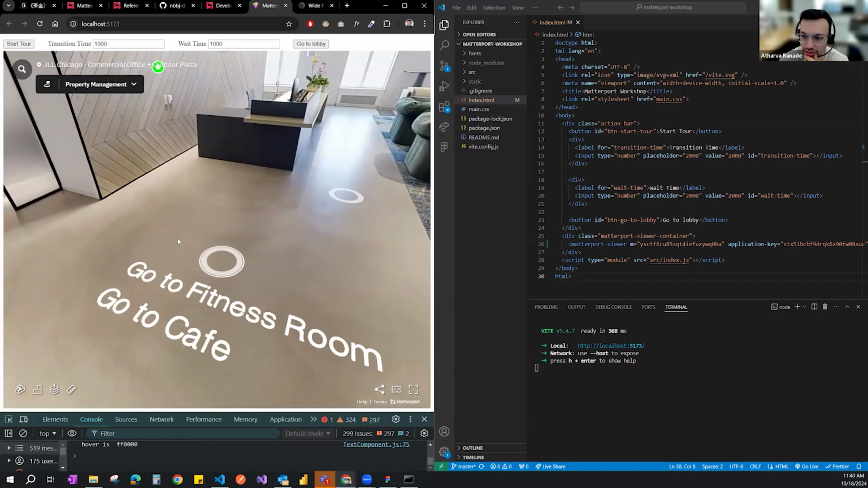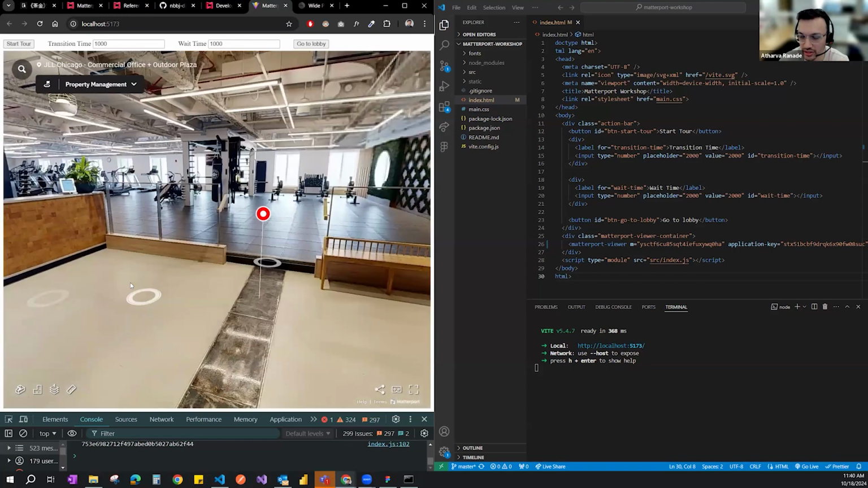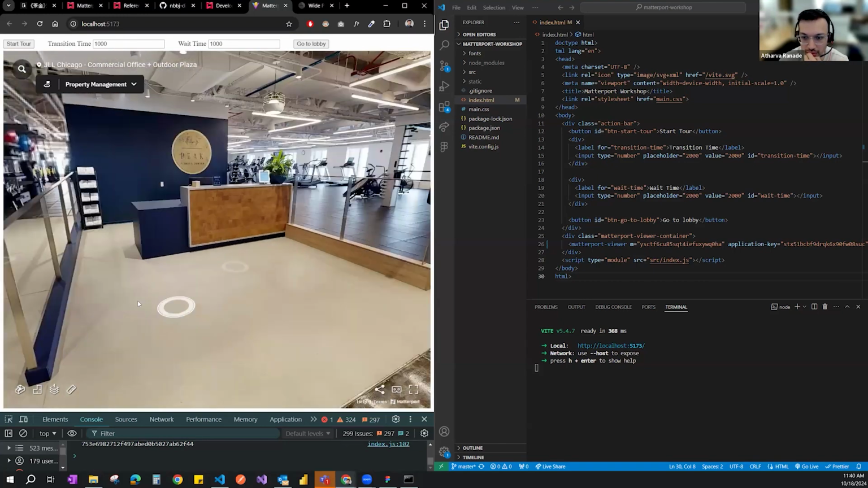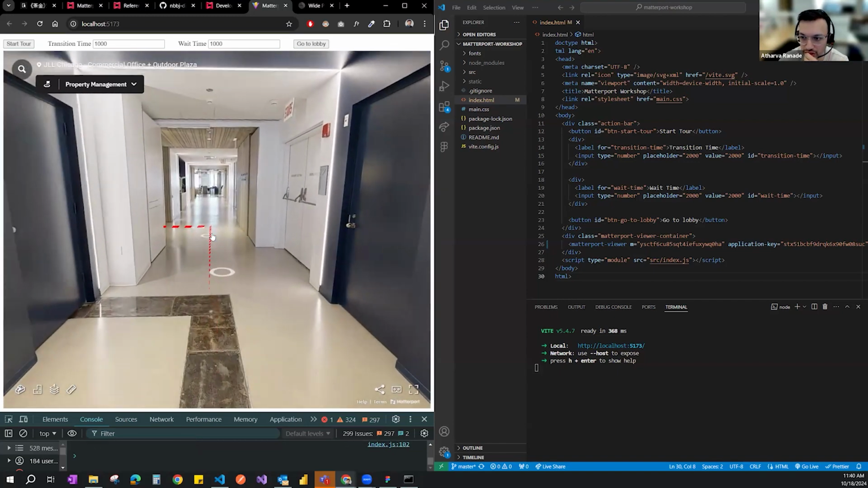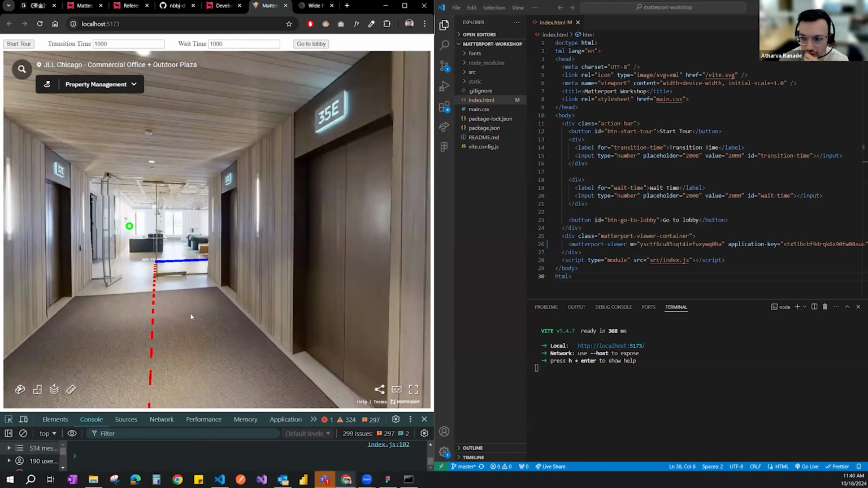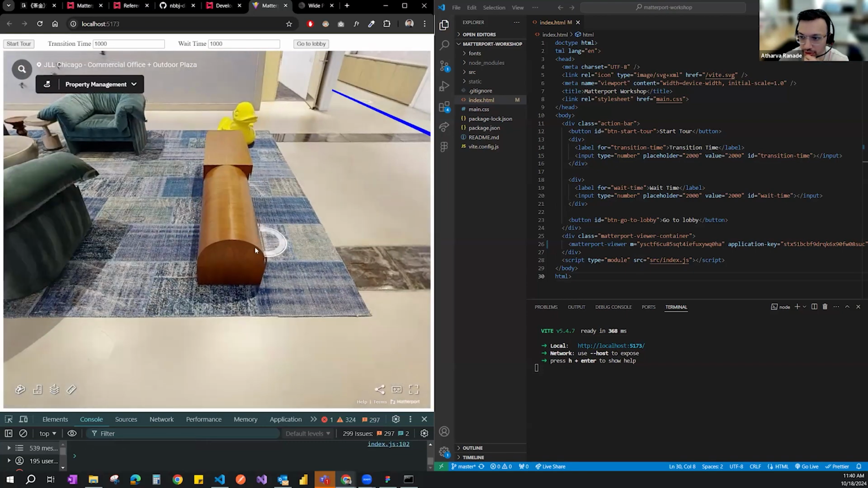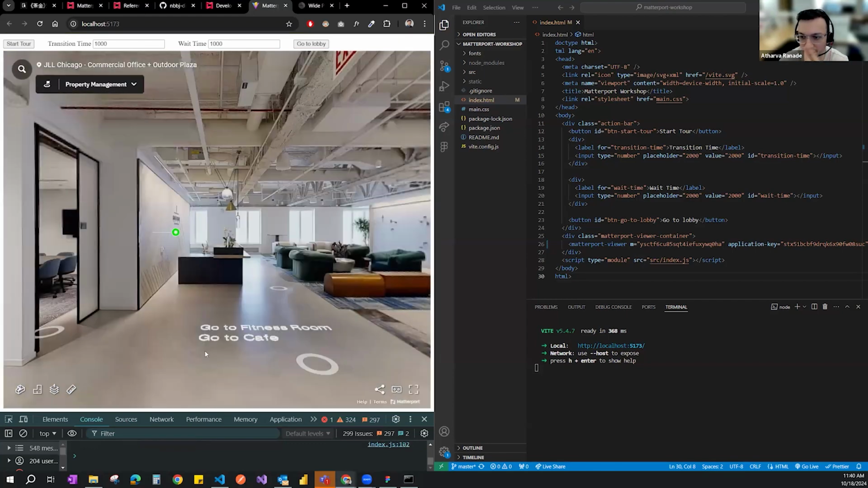And this text is dynamically placed using Three.js. So if I click on go to fitness room, it would immediately jump me into the fitness room. So you can have targeted sweeping in that fashion. So if I come back to the lobby, I could then click on go to cafe, and it would jump me to the cafe space. And then on the cafe, you can jump back to the lobby space.